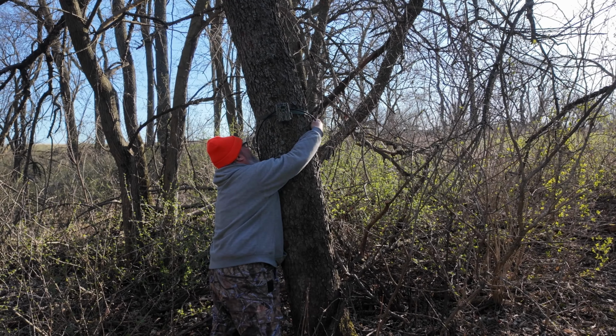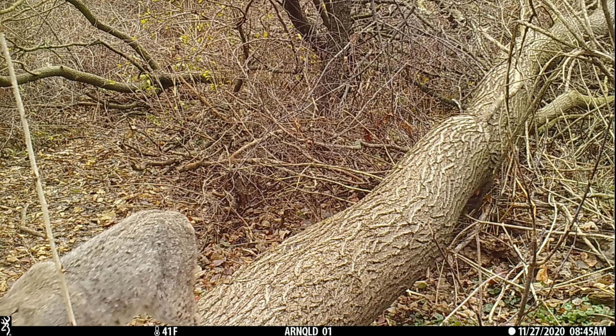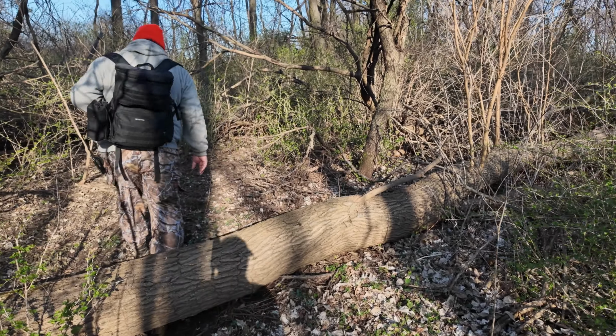Do you remember my bobcat video that I posted last week? Yeah. This is where he was. And the camera was on that tree. Wow. I wanted to get video of the deer jumping over the log. Instead, I got a bobcat. You didn't expect that.